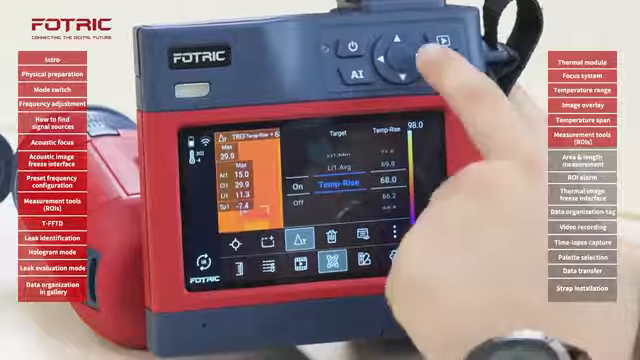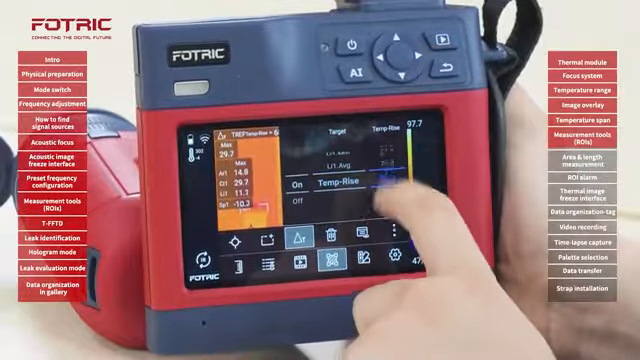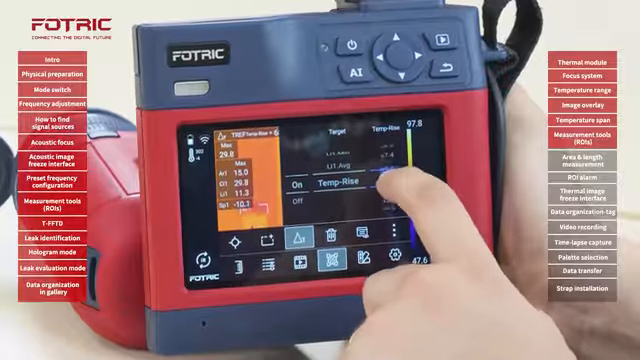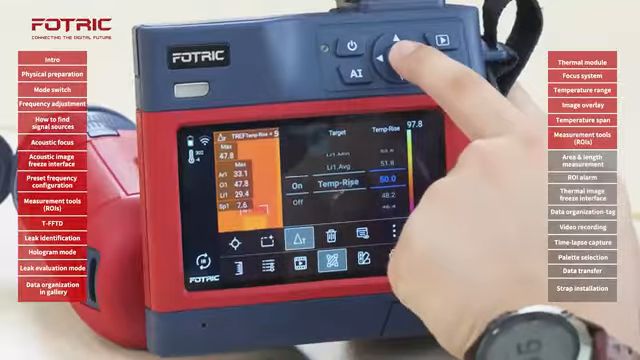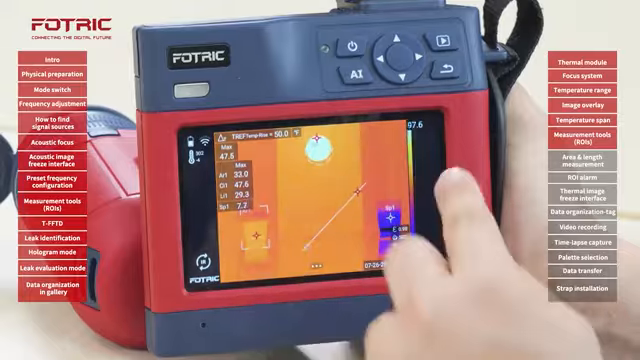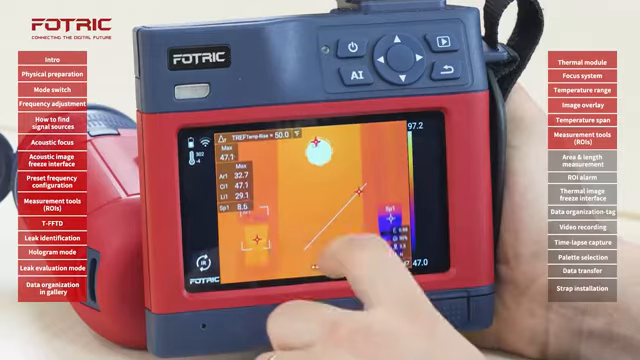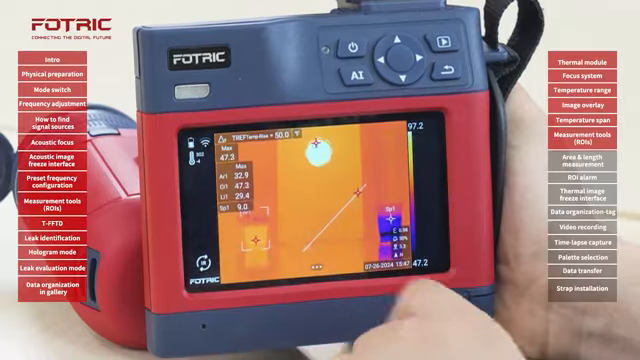Temperature rise would require for me to also set up a specific value. So I would say I'm gonna fix it in maybe 50. Enter. And now the temperature reference is 50, and all of these are comparing versus 50. I can also use these ROIs to measure area and distance between components.